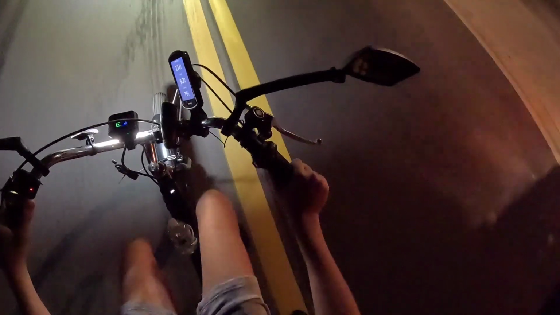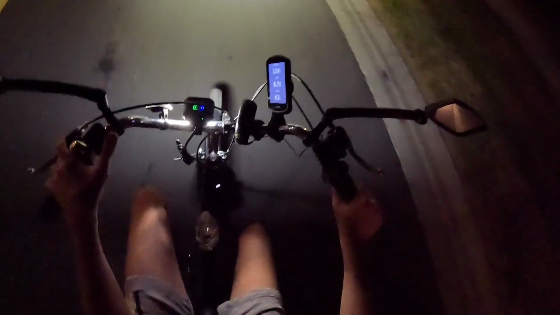Oh, turn signal, there's a car in the way. Check mirrors. Okay, nothing. Okay, now the same thing. Okay, that car. Okay, I'm going to signal. Okay, they're behind me, but yeah, I'm signaling, so I'm good.